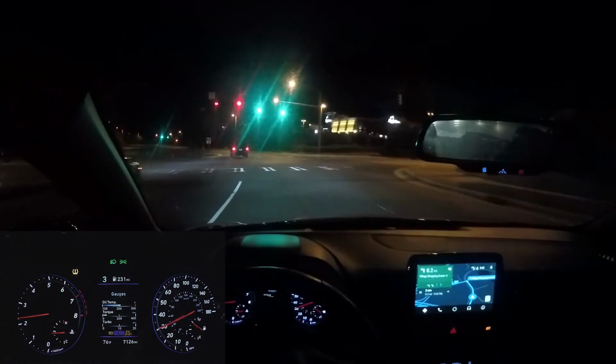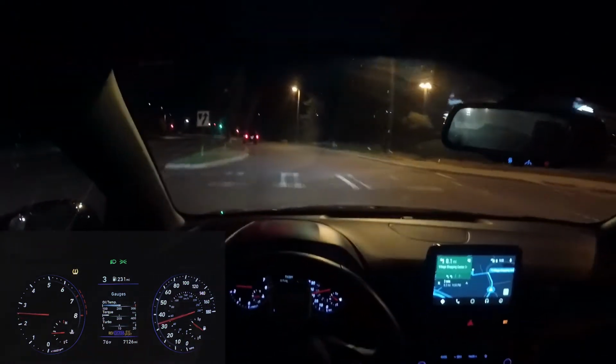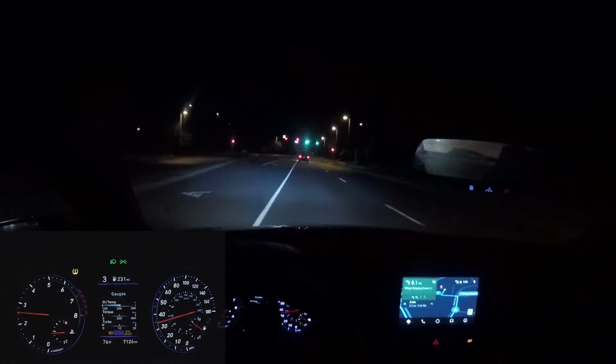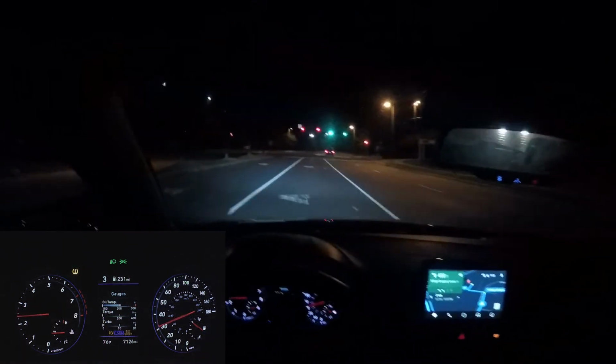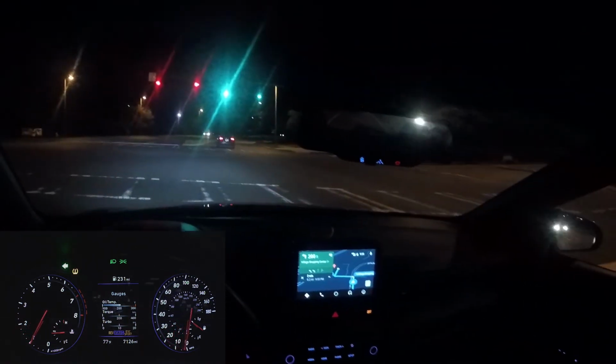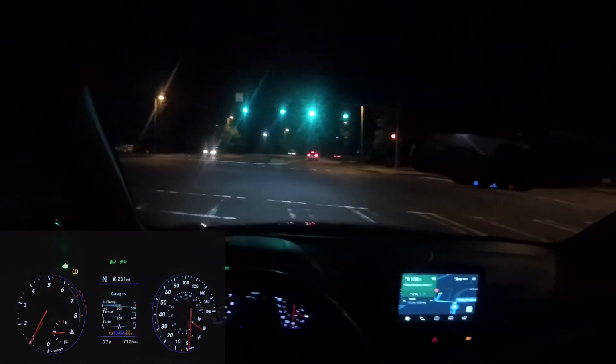I'm not sure where I'm supposed to be turning here. I think I need to go down a little bit. Looks like this is the right spot. Get the windows down again.